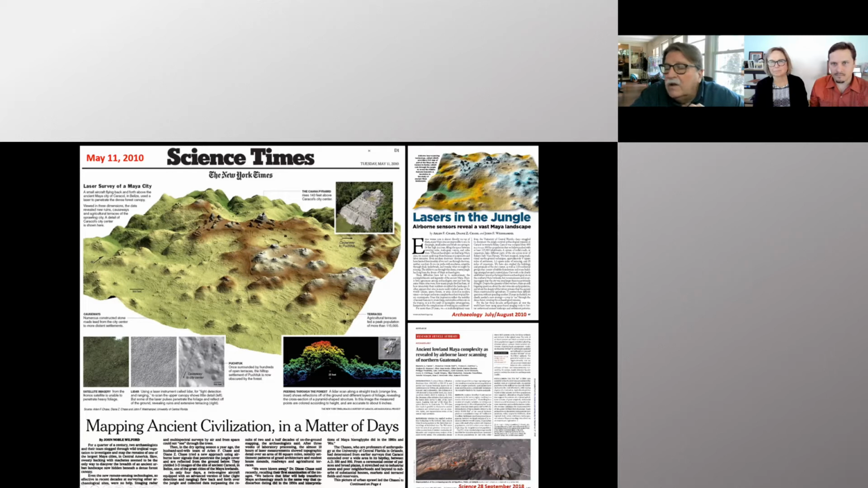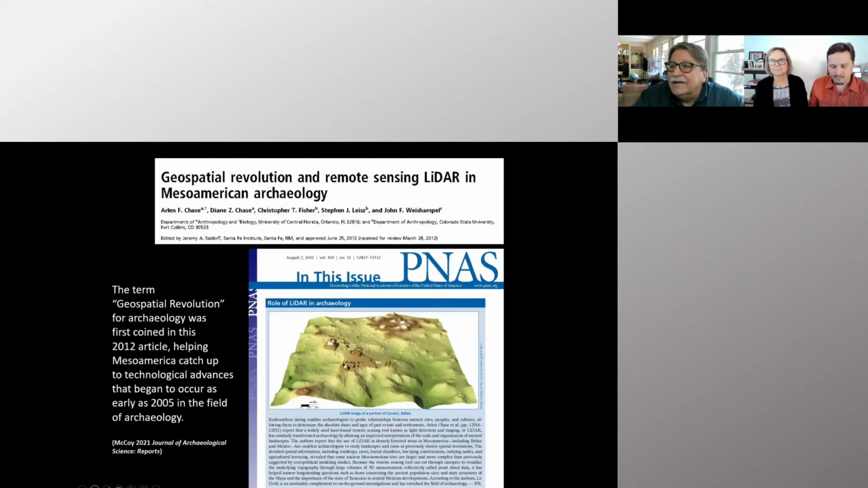We did an article in Archaeology magazine in 2010. Most of our colleagues complained about the cost of LiDAR at that time. We tried to submit to Science, and Science decided it wasn't really ready for Maya archaeology. They finally came around to that with the Canuto article in 2018.